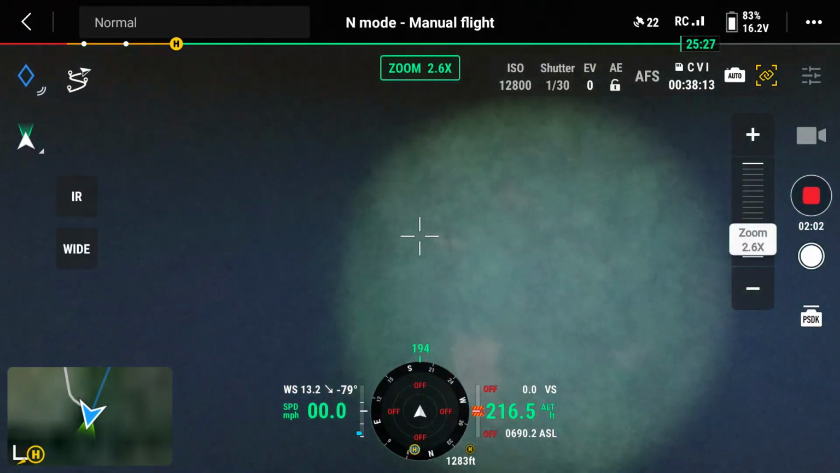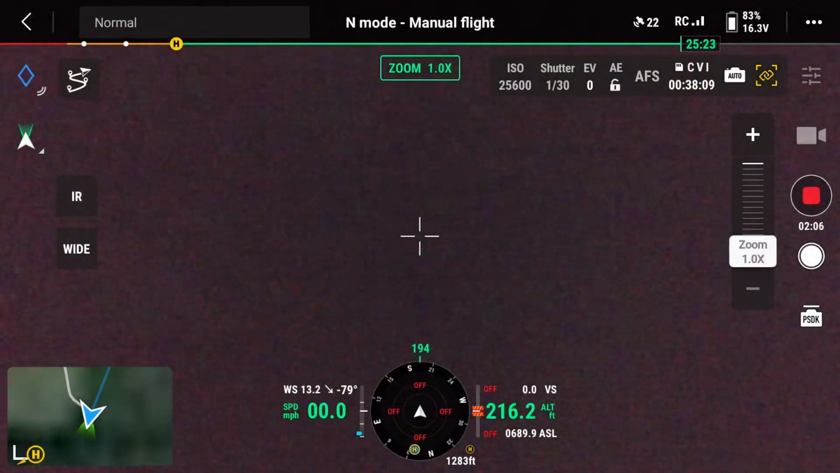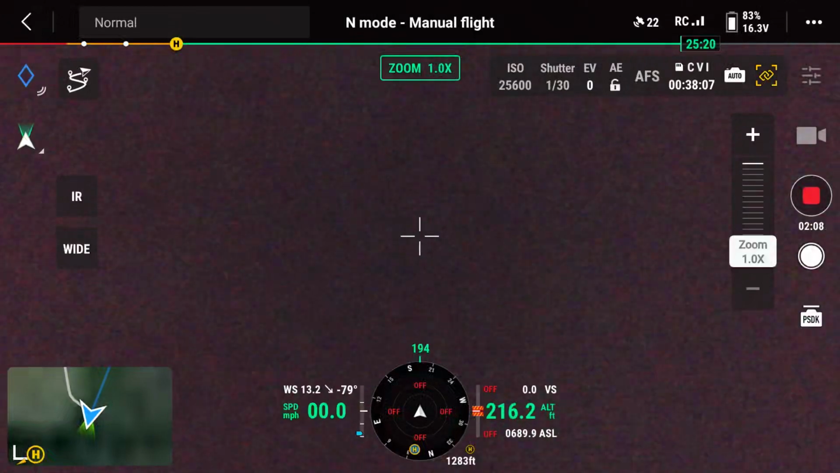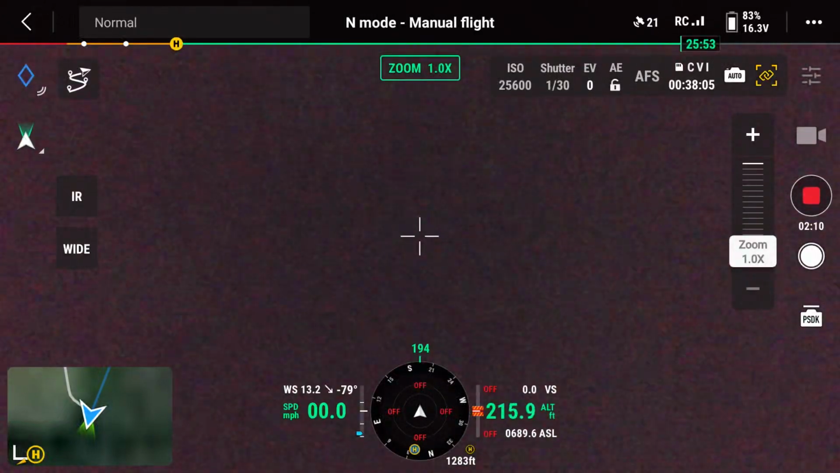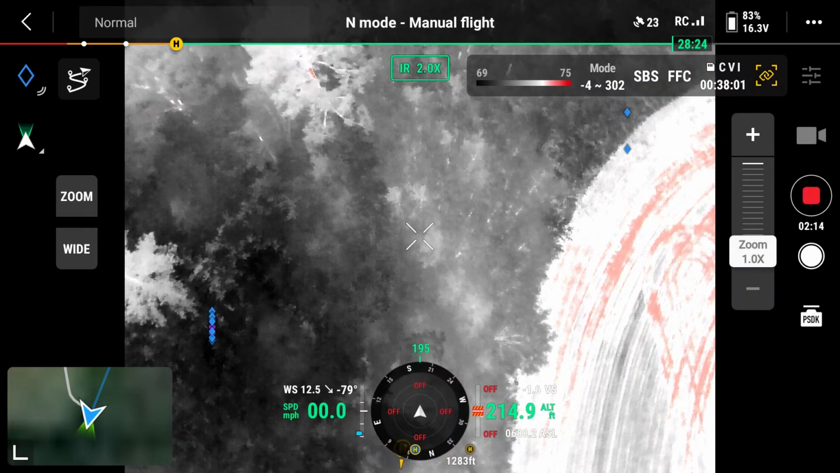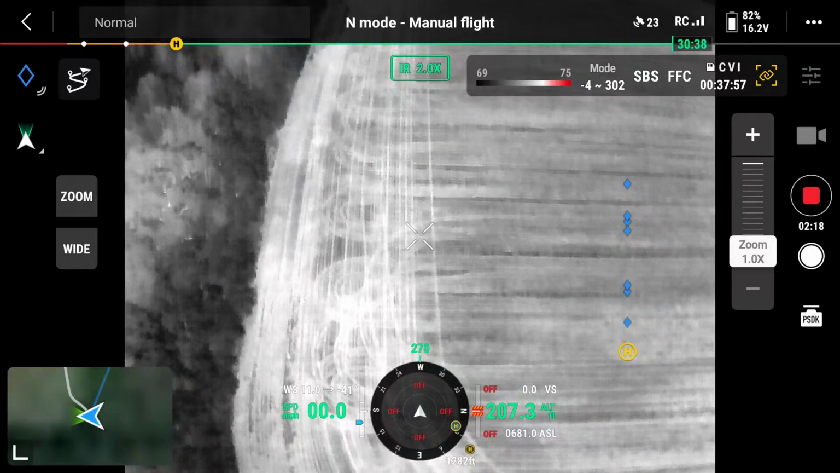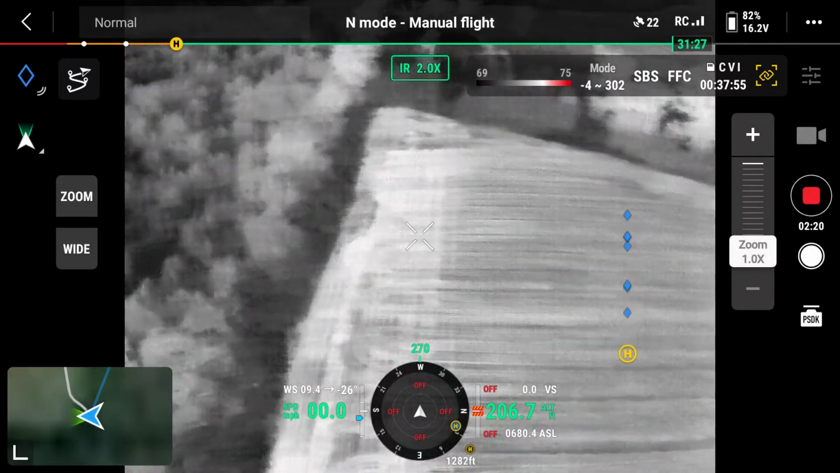And that's going to be the trick for this light in the real world: you've got to be over the 7.0 zoom. You've got to be at a height that's, ideally, somewhere in the 200 to 150 range.